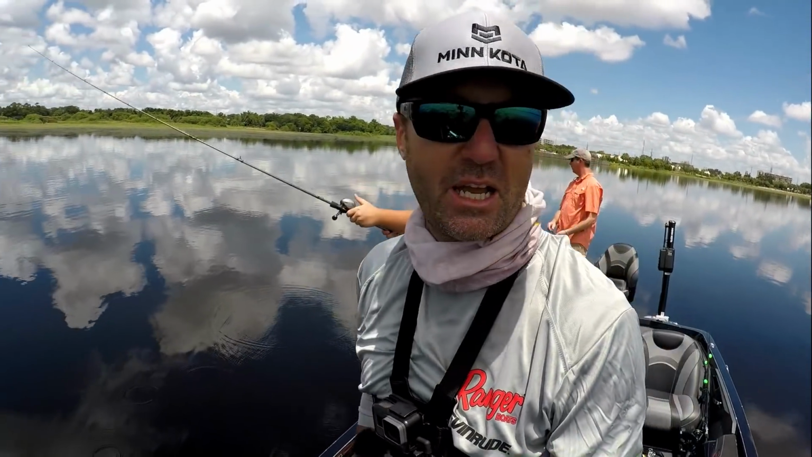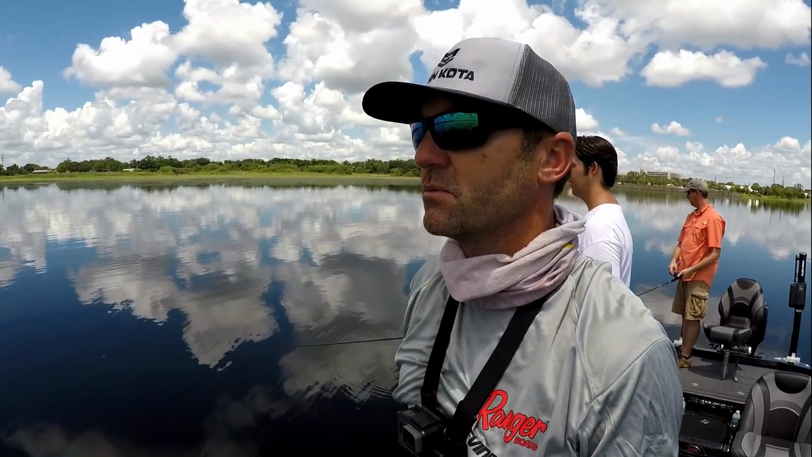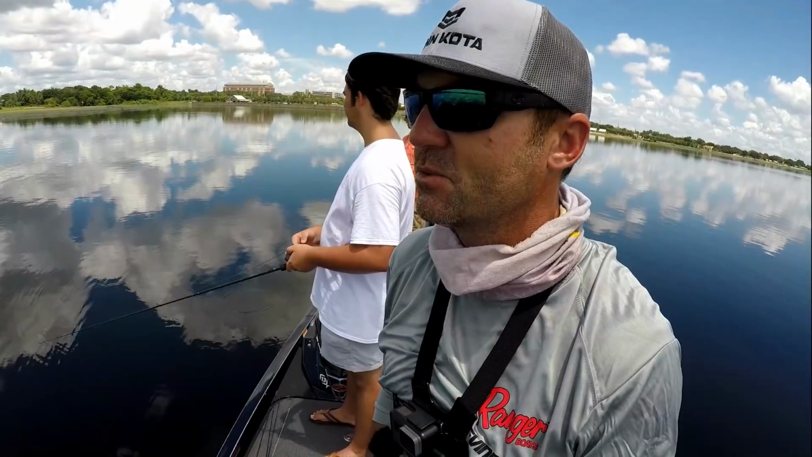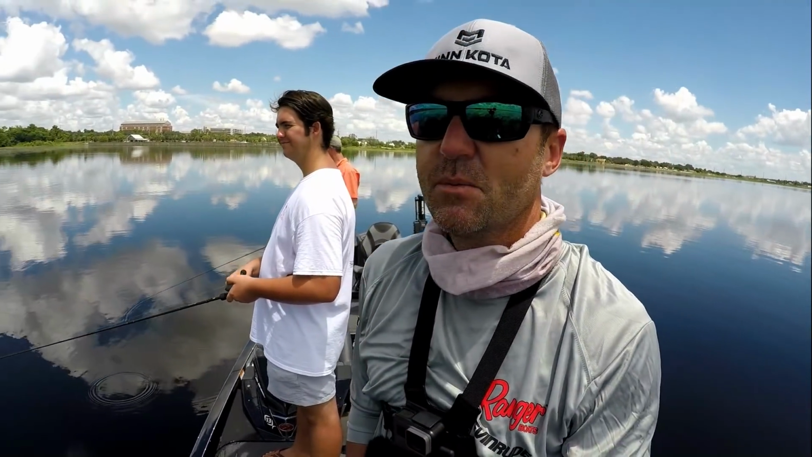And there's a ton of shad in here, and we've just caught a couple. Speed worm, fluke, Texas rig worm. I did lose one on a frog. Is that about it? That all we caught them on? Yep. Well, we had a good time.